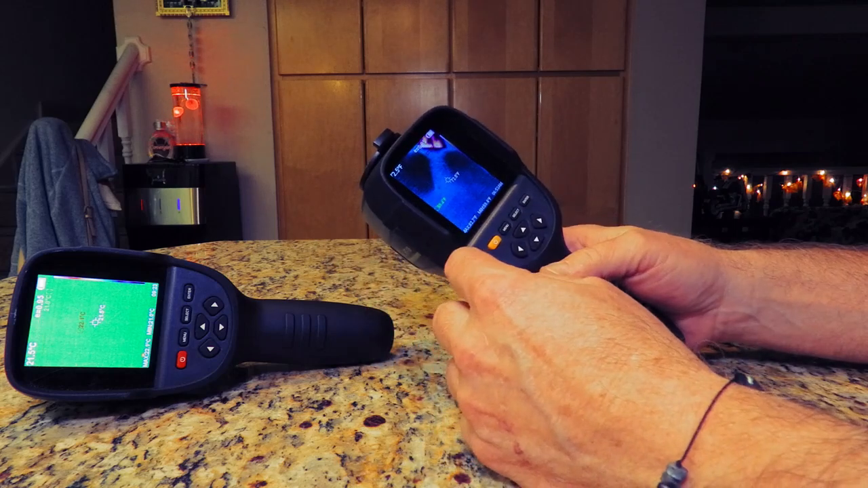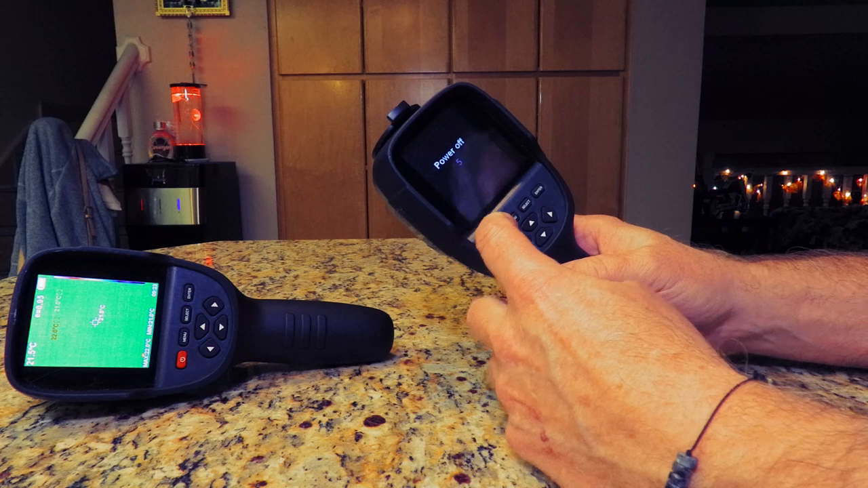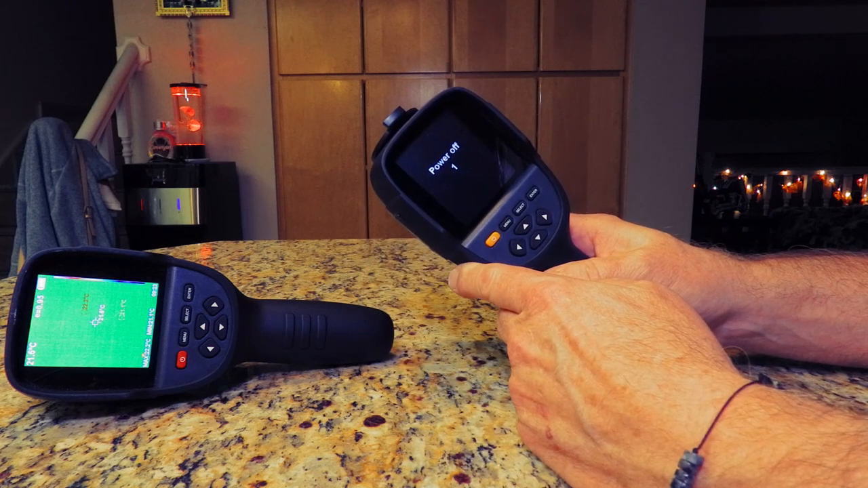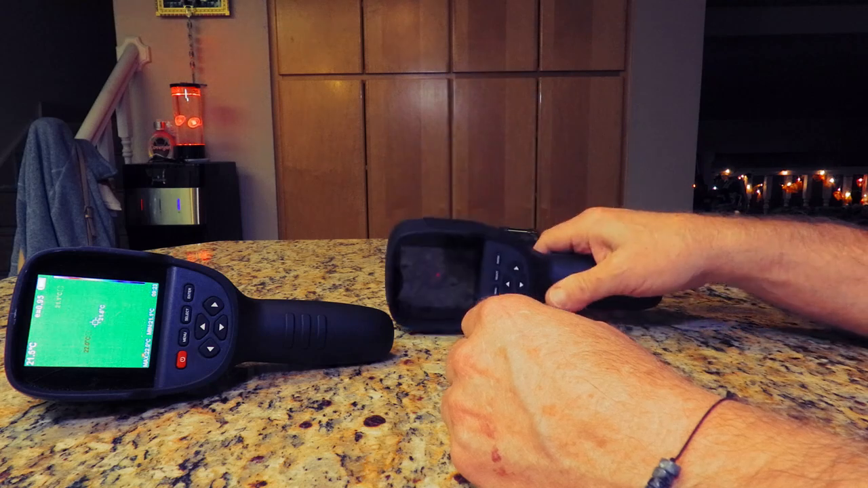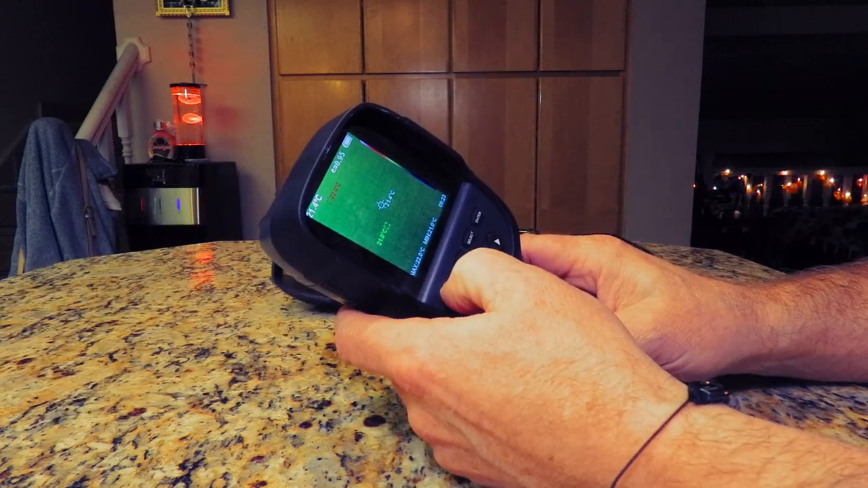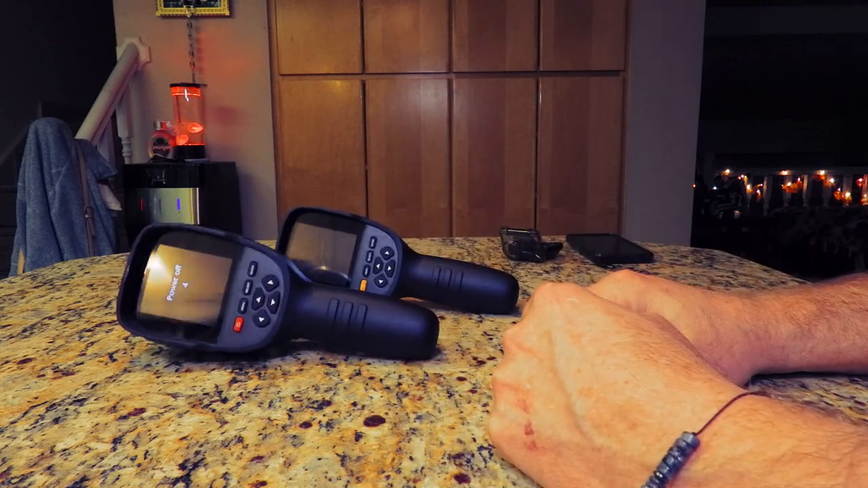So, I mean, it's not a bad unit, but they're big. They are big. You also get to watch the power countdown. You know, these are also $300 and $400 units. So, bear that in mind. It is fairly rugged, they both have rubber armor. And there you go with those.